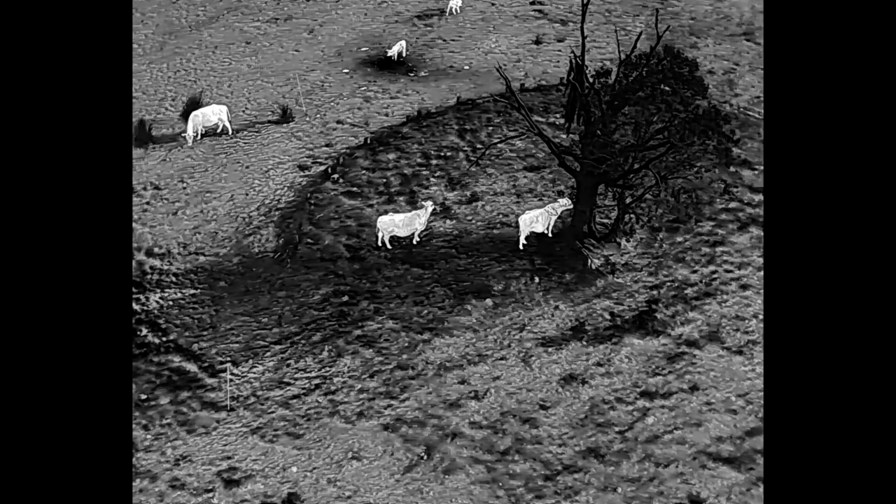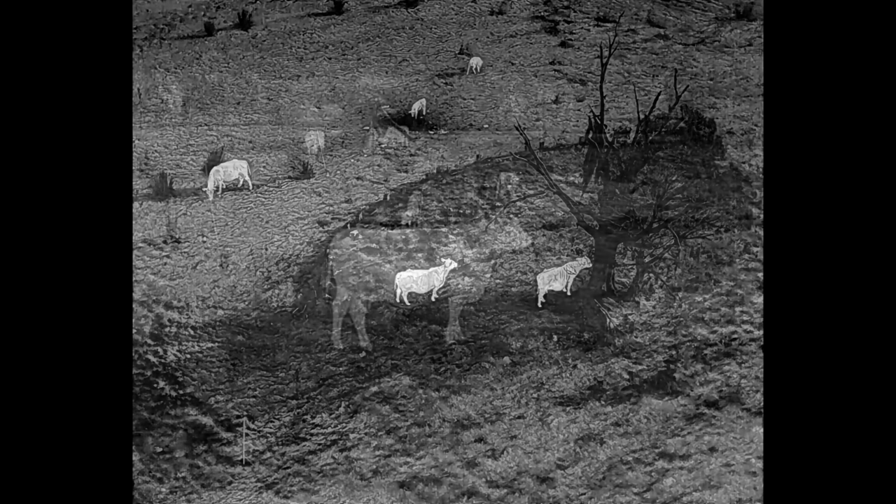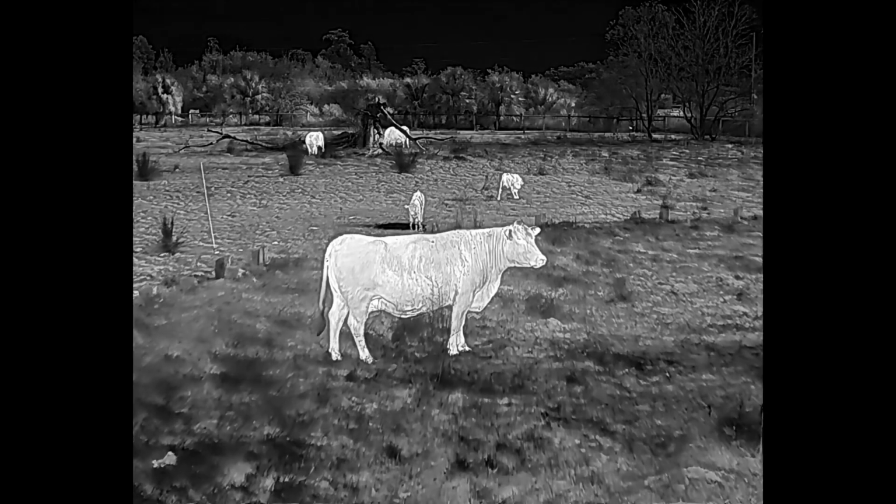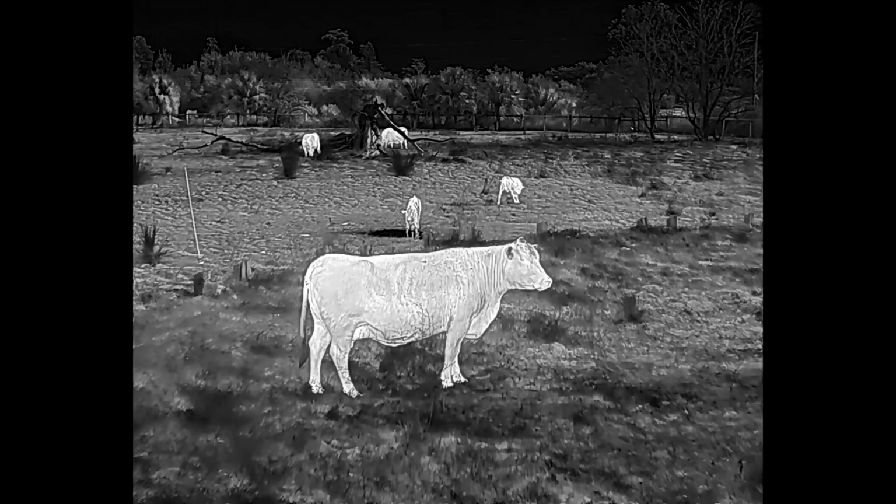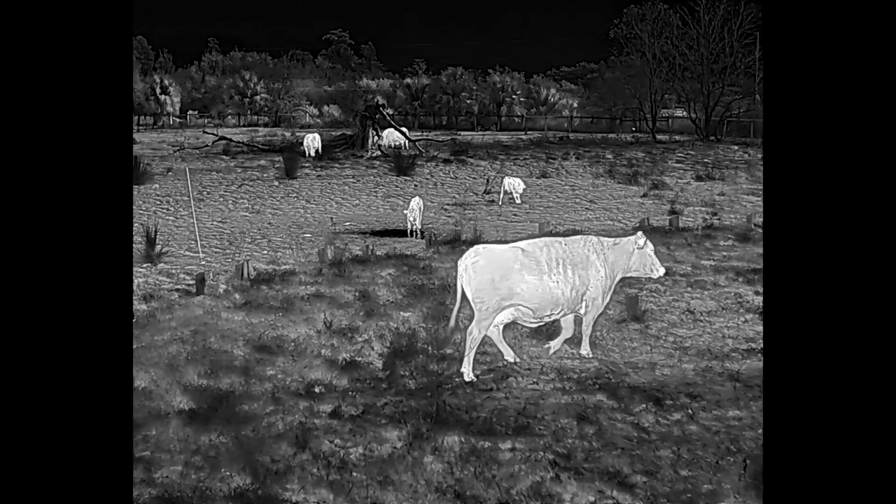And these are black cows, okay? But in thermal, their heat signatures turn them this pretty white. Now aren't they pretty? And in a moment, we're gonna go over and check out Dorothy.